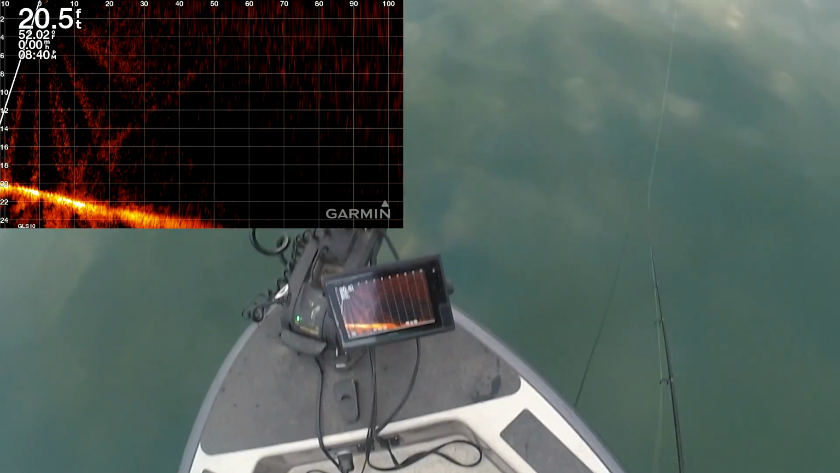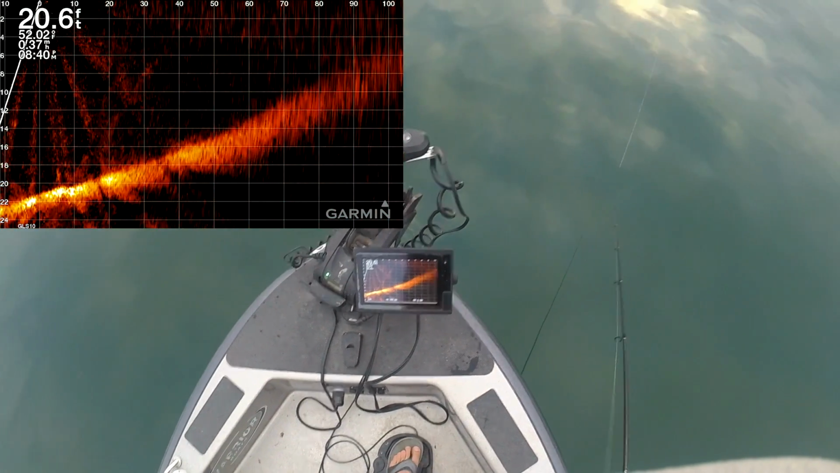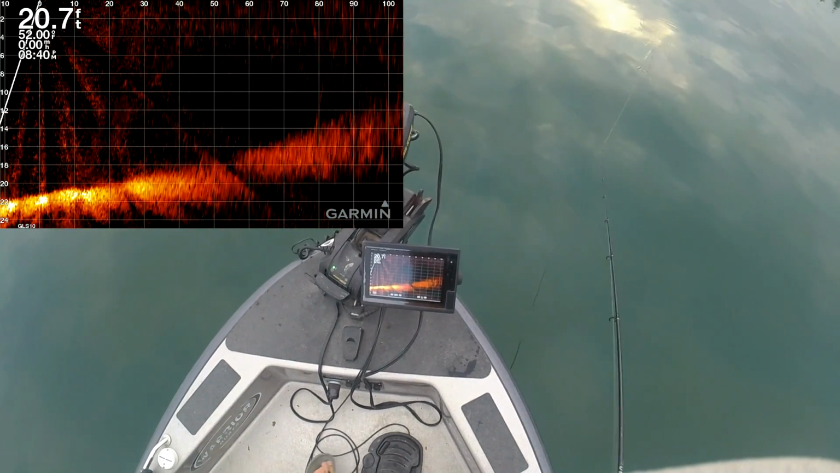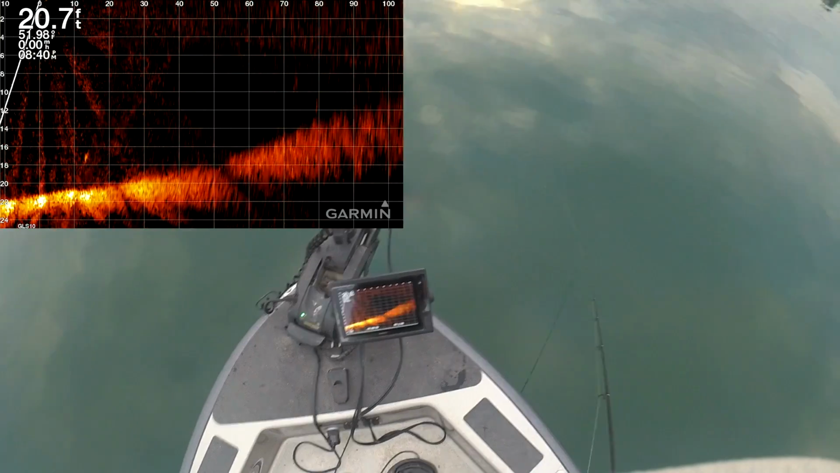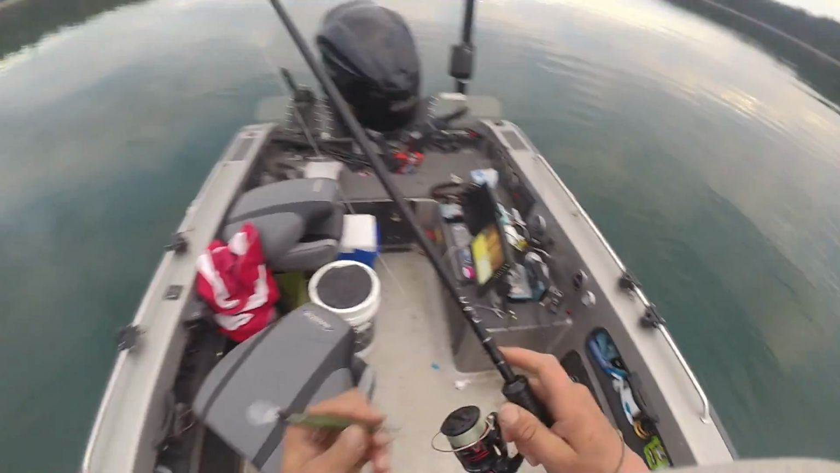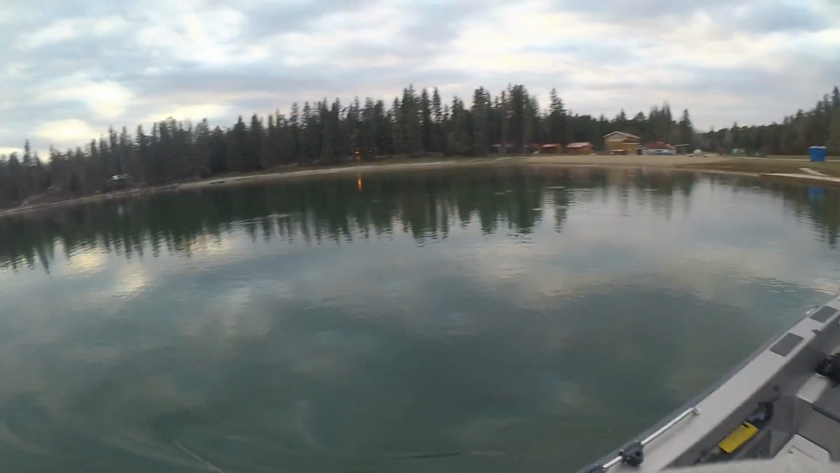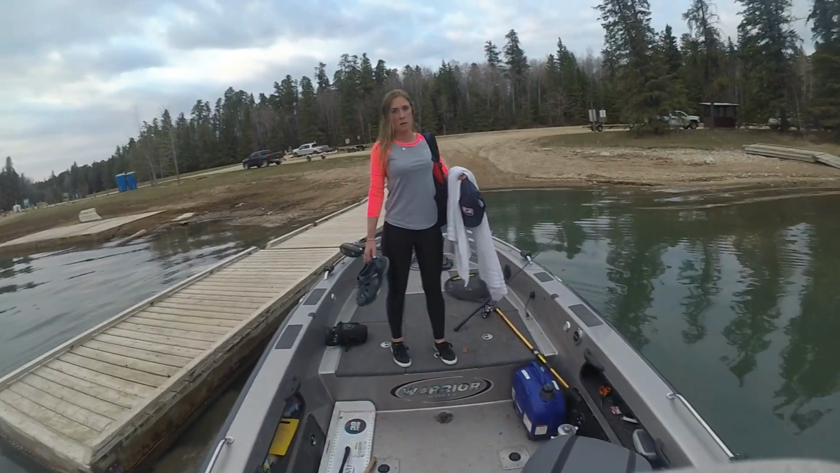Oh my goodness, that was a huge, huge fish. What just happened? Huge fish. If that was a splake, it was a provincial record splake. Coming! They must have just stocked. That's thousands of baby trout. Thousands. They're everywhere.